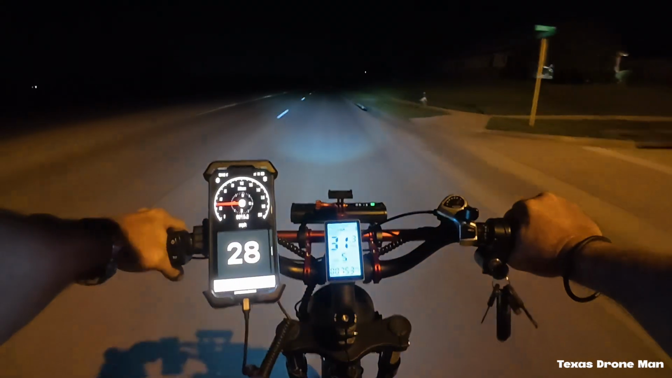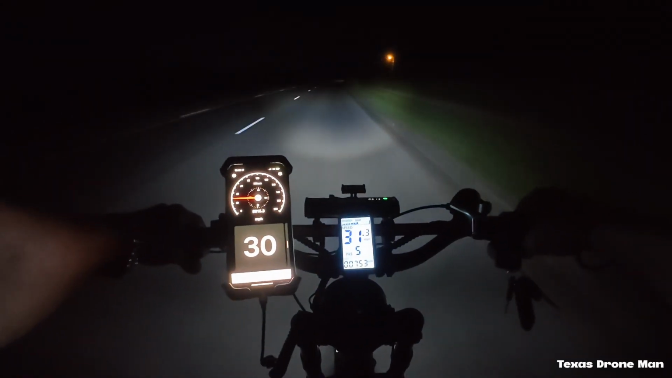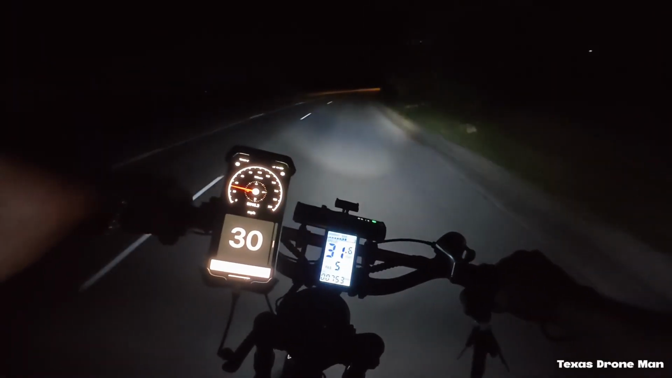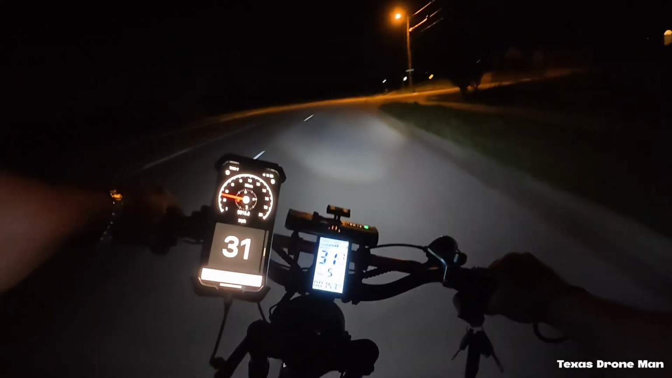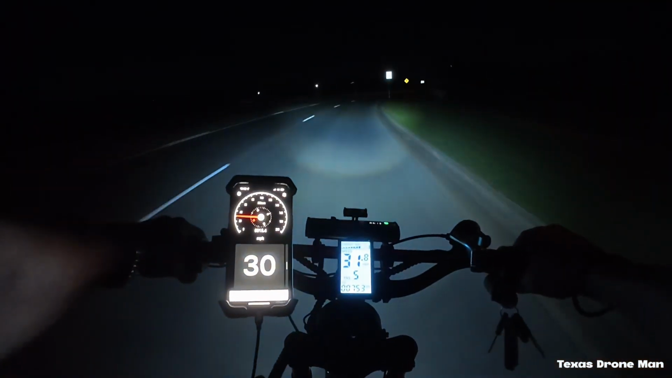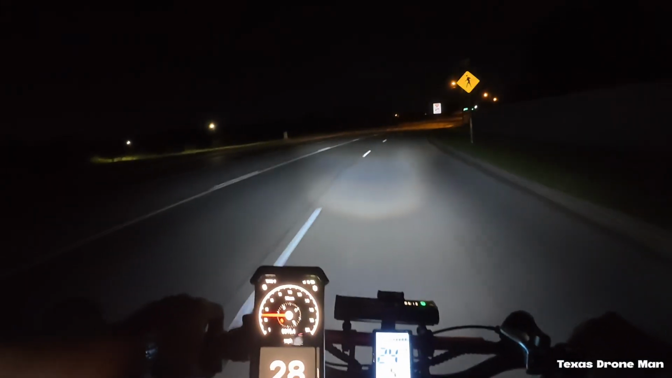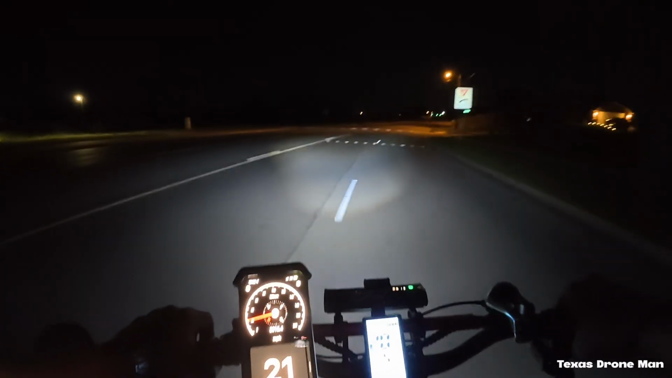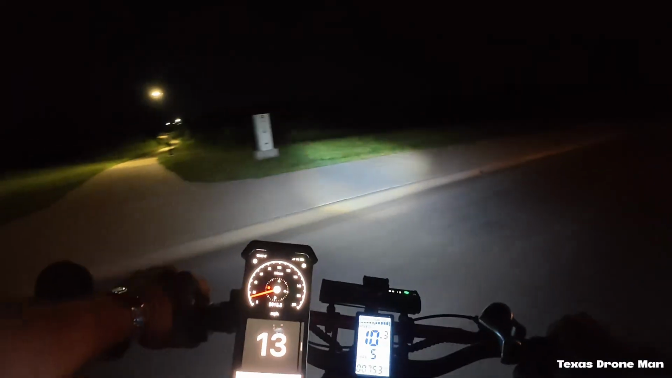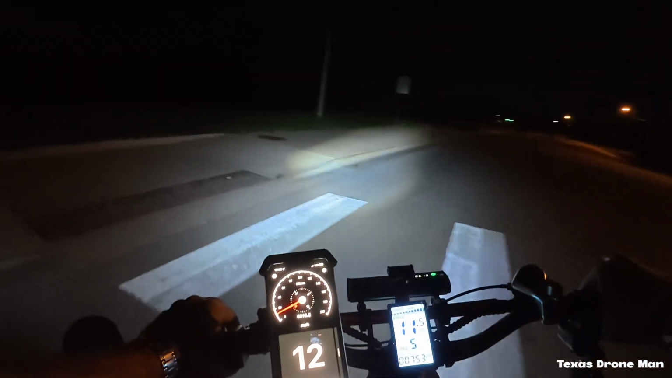Yeah, I think I brought the wired bike down here last time. I think this might be that trail. Let's see here. There's the nice sidewalk on this side.